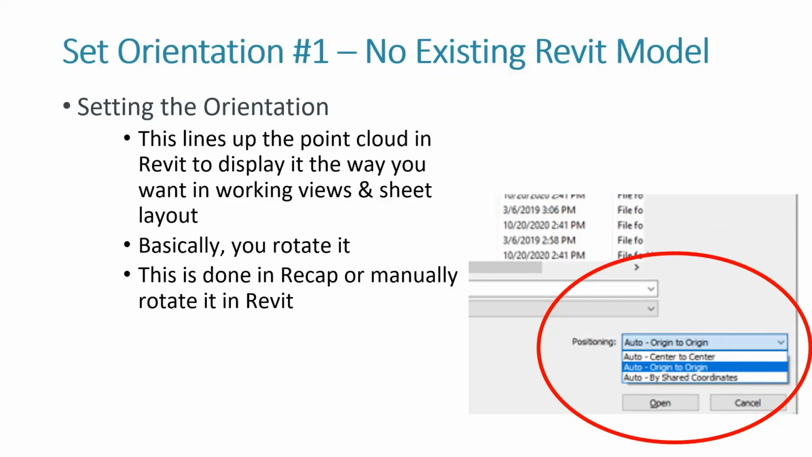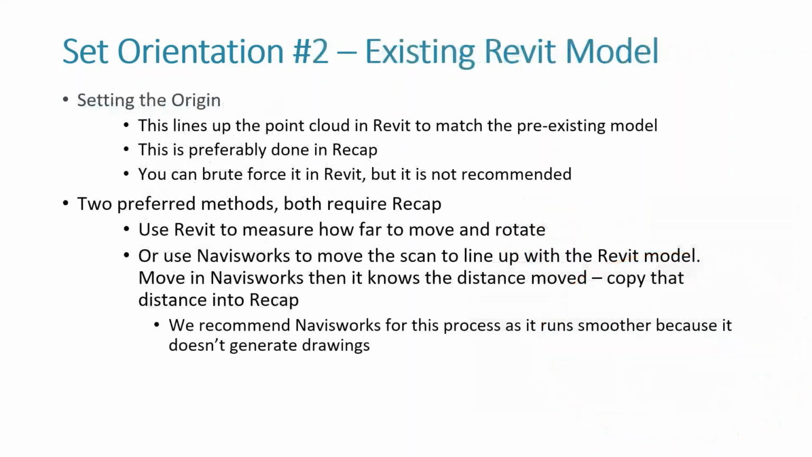Yeah, so in this situation, we would just orient it, rotate it, basically, just so that way you have more 90-degree angles, which are easier to work with in Revit. And in this case, as I said, it's easier. It's just simple. You don't have to do origin to origin. You can just do center to center. But if you say have an existing Revit model,